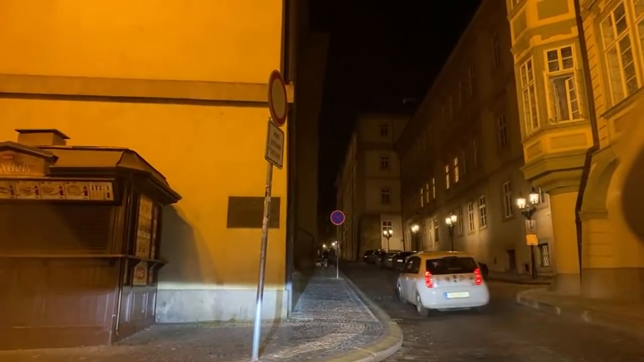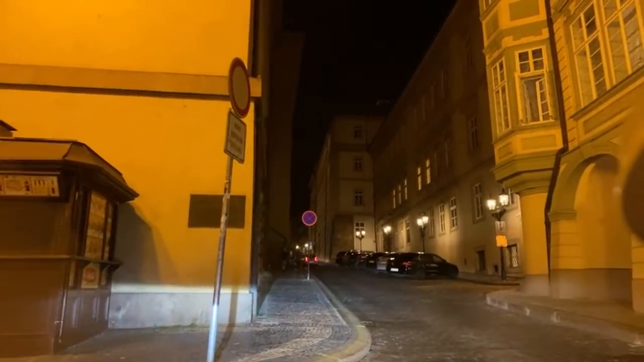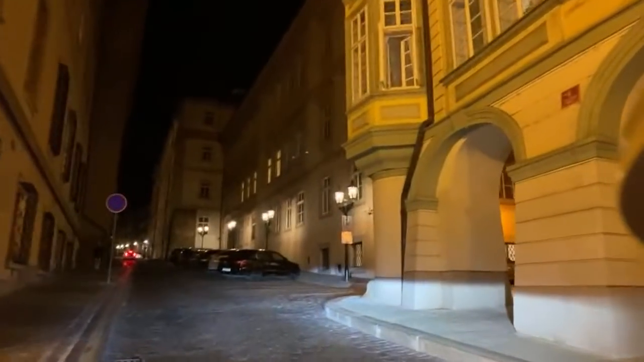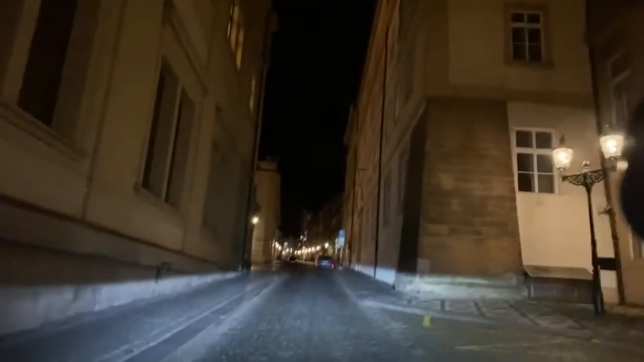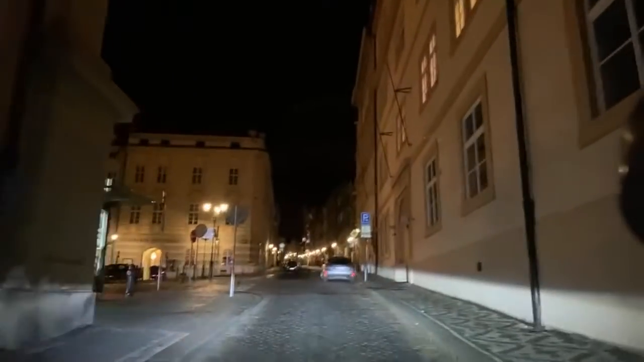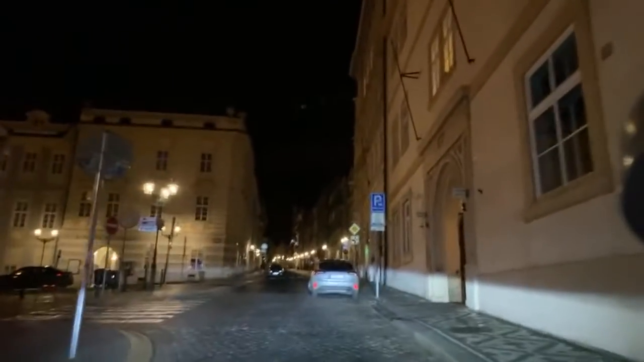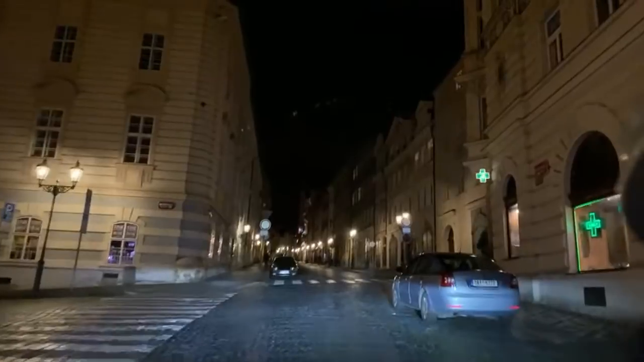Yeah, honk next time. But yeah, we just went through Malostranské náměstí, but there will be a better look from the upper part of the square, where you will be able to see the St. Nicholas Church. The only people you should be able to see now on the streets are people going from or to work, or people walking their dogs. There was a big discussion here. We can talk about it later. I'll do a very quick Q&A if you guys want about what's going on in Prague now.